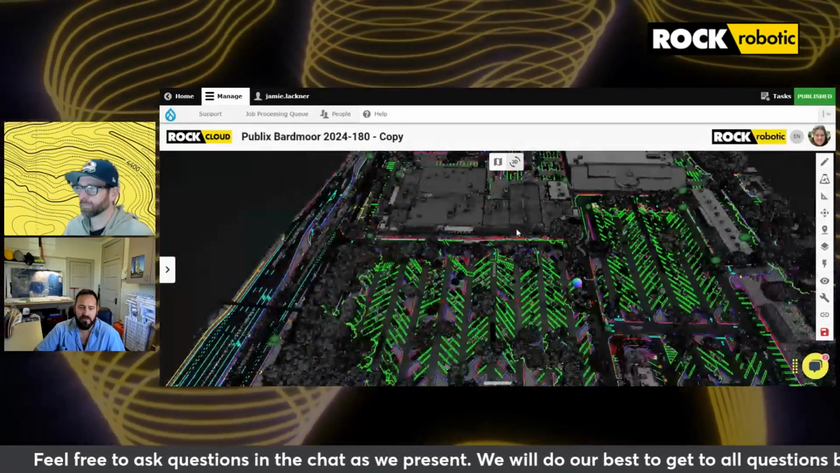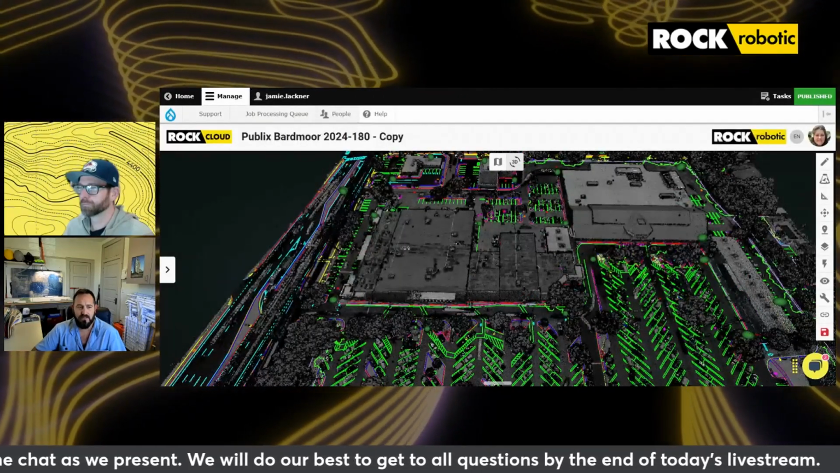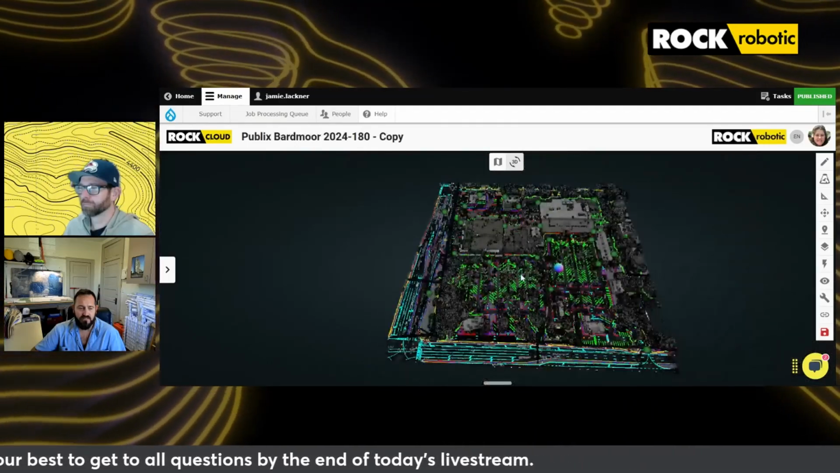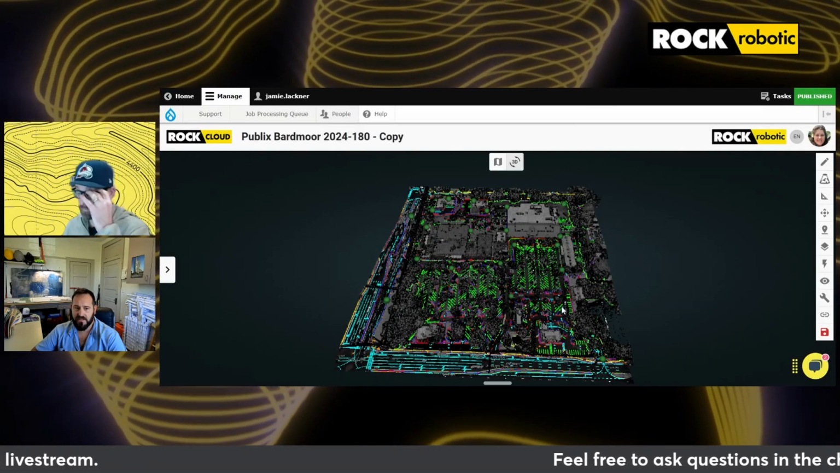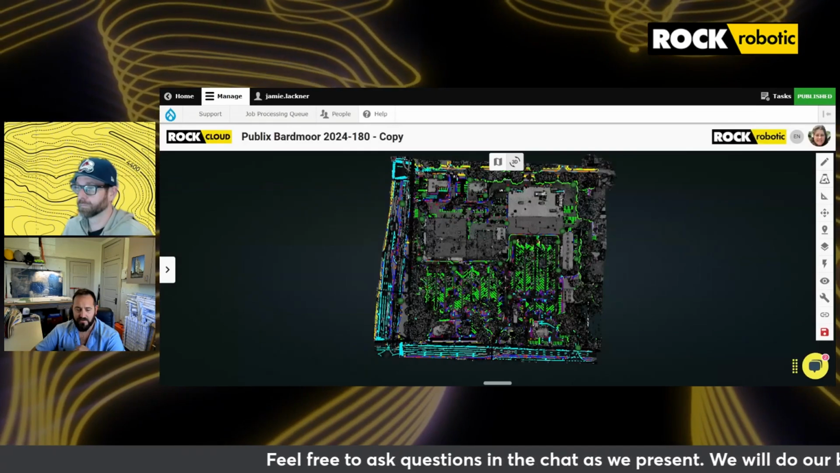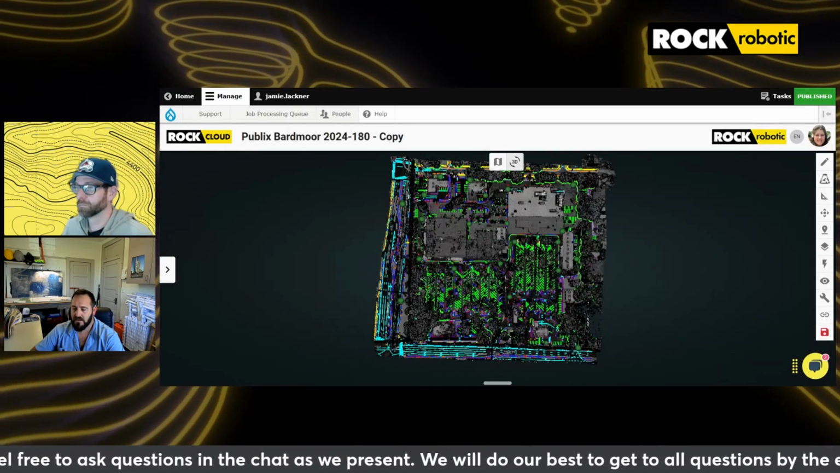They wanted both an ALTA survey, but in this one they also wanted topographic data because I believe they're going to be doing some changes to the property, either adding to the building or to the parking lot. We're not quite sure exactly all the changes they plan on making, but because they added the topographic data to that one, we know that they're probably going to be making some changes to it.